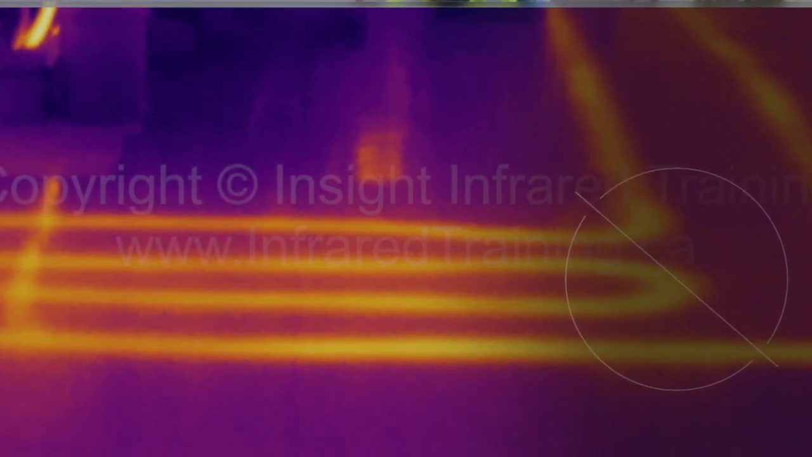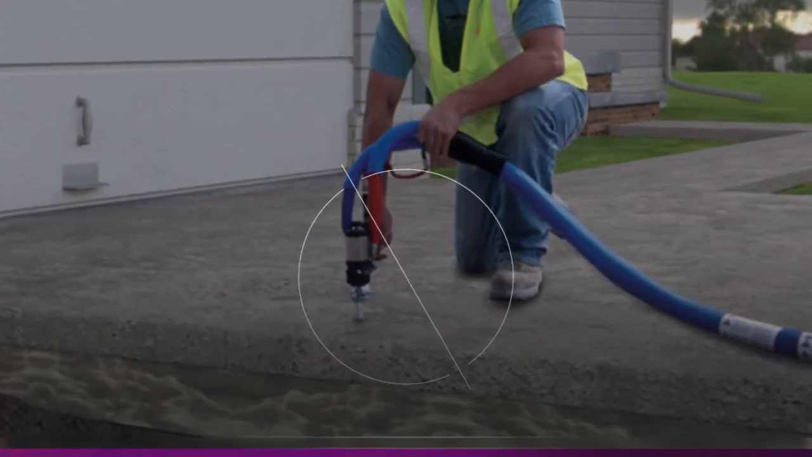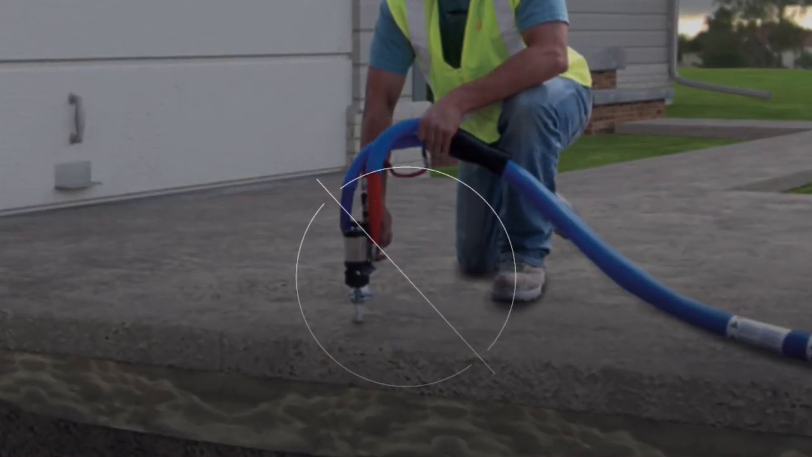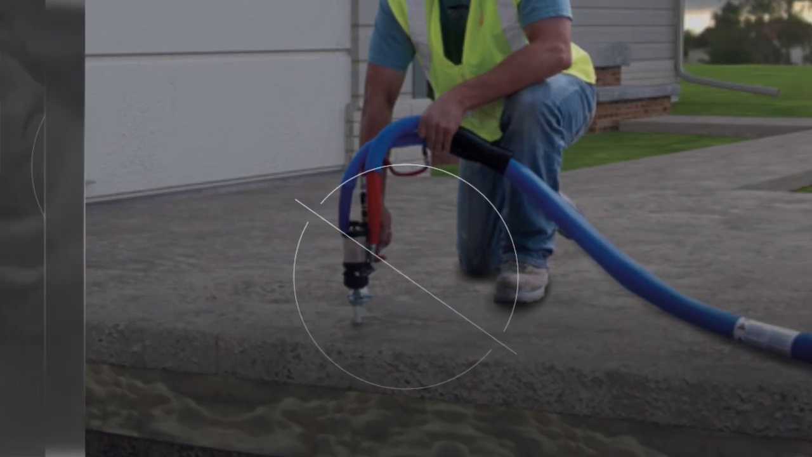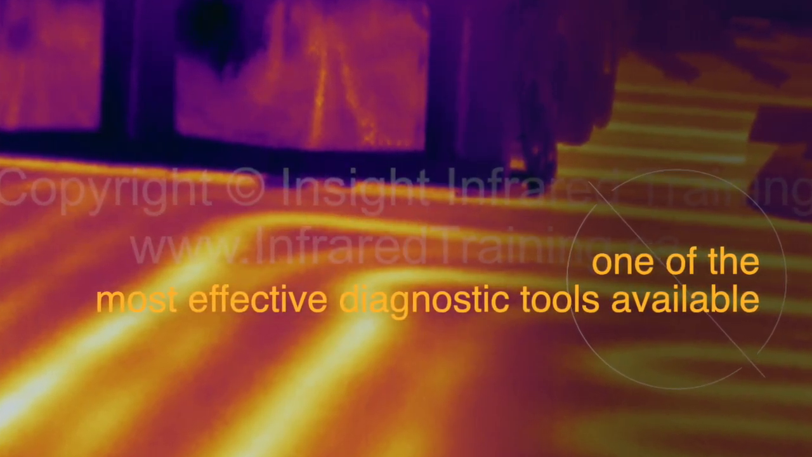lines and costly repairs. A mudjacking company wants to avoid damaging floor heating lines when drilling holes for lifting sunken concrete. A homeowner wants to avoid damaging his hydronic heating system when drilling holes to anchor the walls of a secure storage room in their basement. Whatever the reason, locating hydronic heating lines using an infrared thermal imager is very effective and can be done quickly